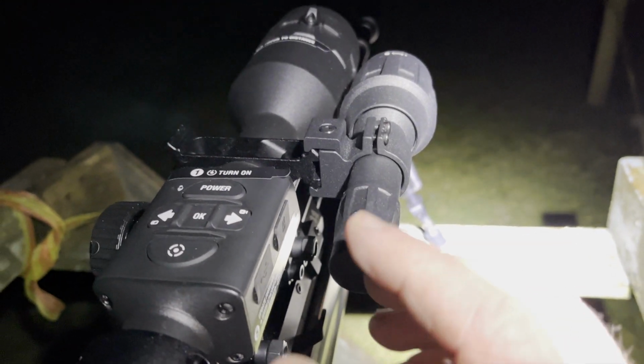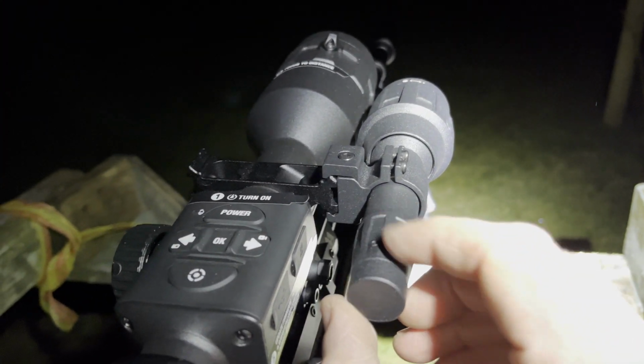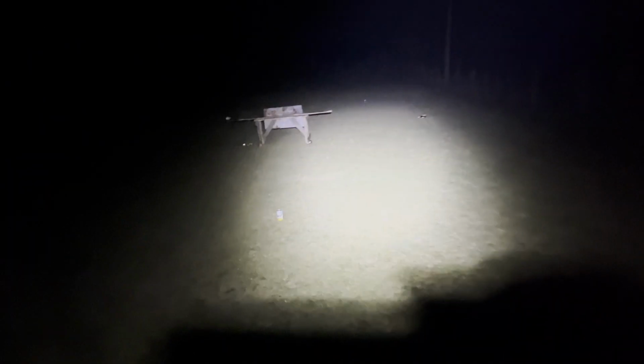I've got 3 settings on the infrared lamp for different brightnesses. So I think I hit most of the targets I set up. Some of them knocked straight over, but I don't know if I actually shot that one. But there were a couple of cans where I was hitting them and they just stayed standing up.